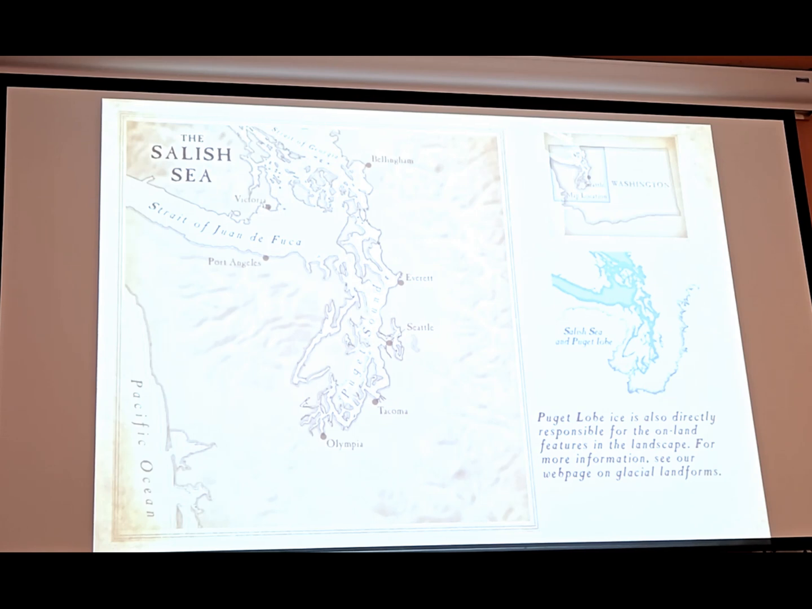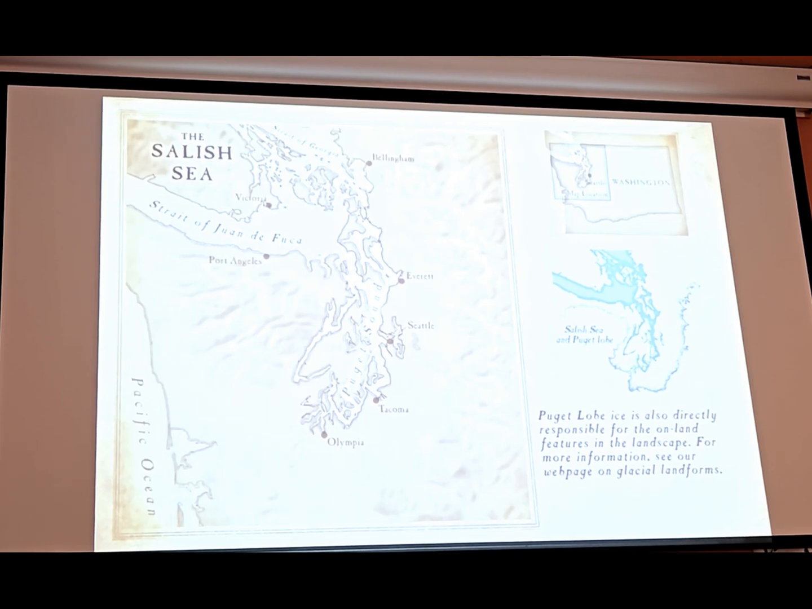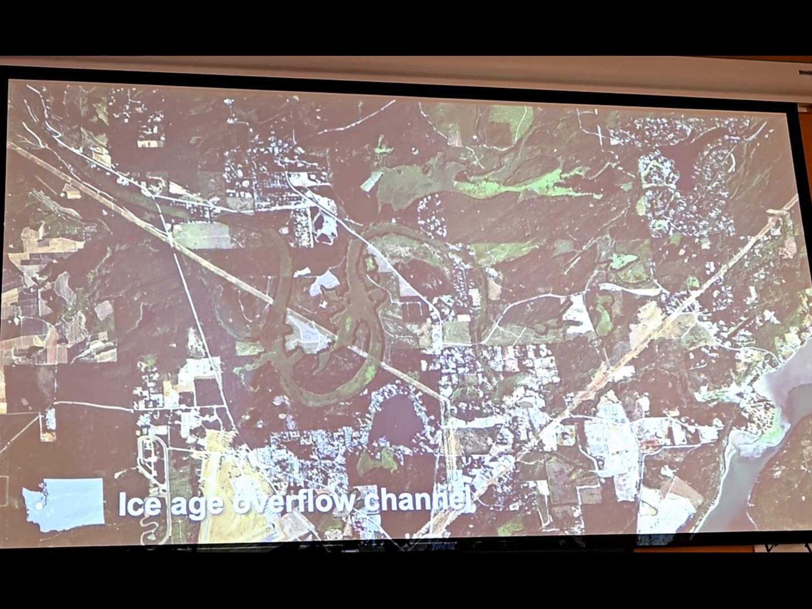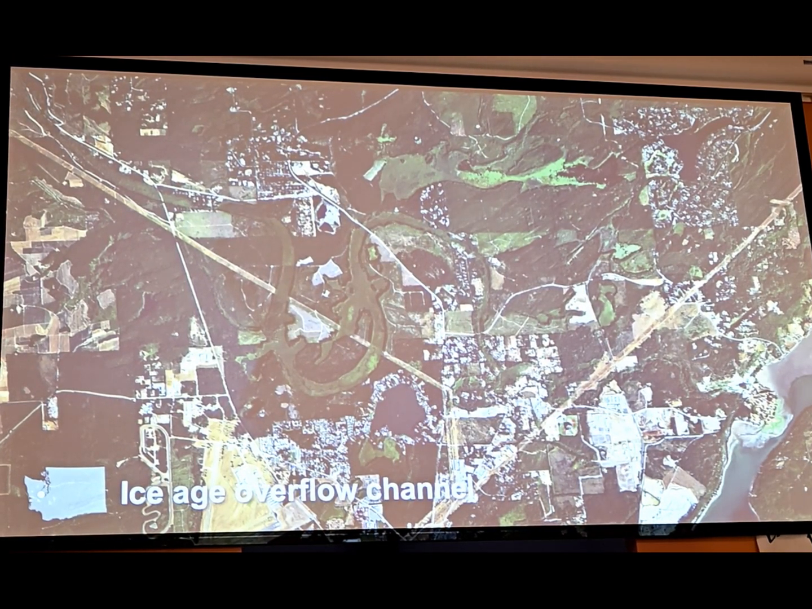And I also want to point out that we're probably going to need to revise some of these ice extents and directions based on some of the recent work by Ralph Haugerud and others. But I thought it did a pretty good job still of showing where those glacial lakes were. And using LIDAR data, it's really neat because we can actually see evidence of those glacial lakes in different places throughout the Puget Lowland. So this is what you see from the air, but here's a LIDAR view.